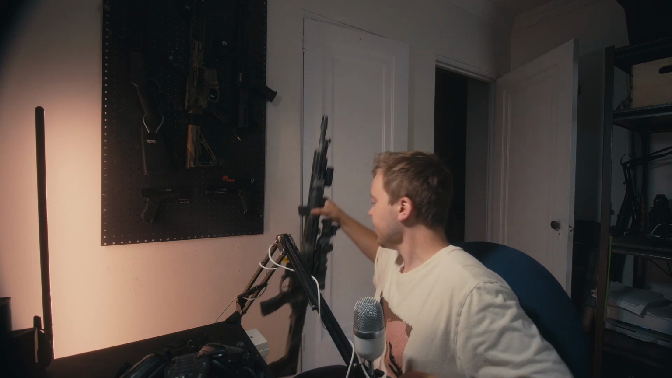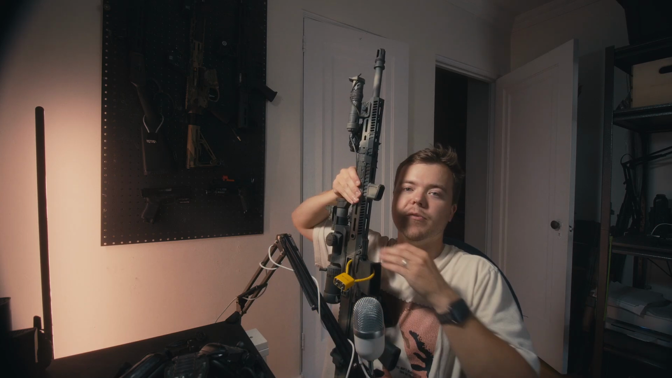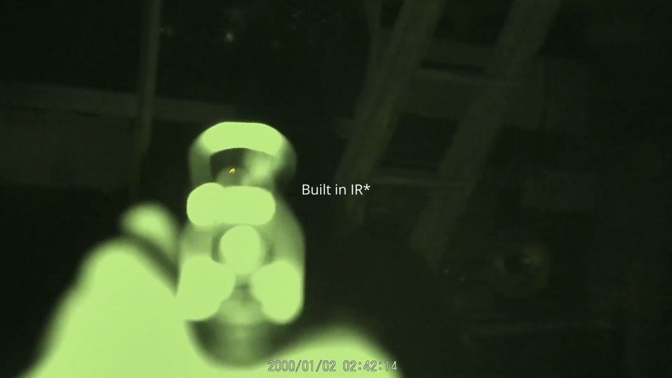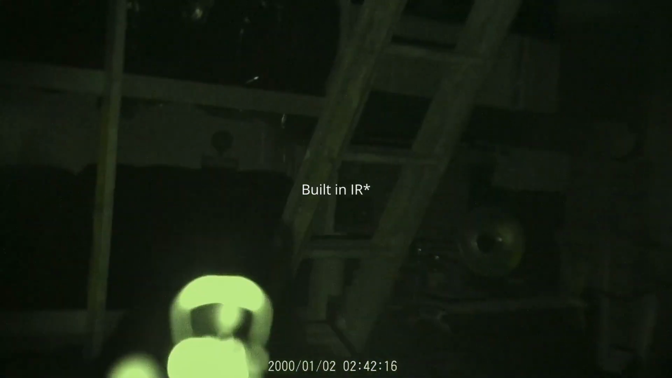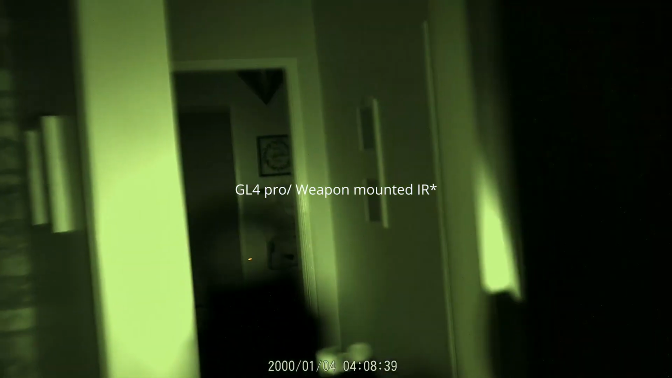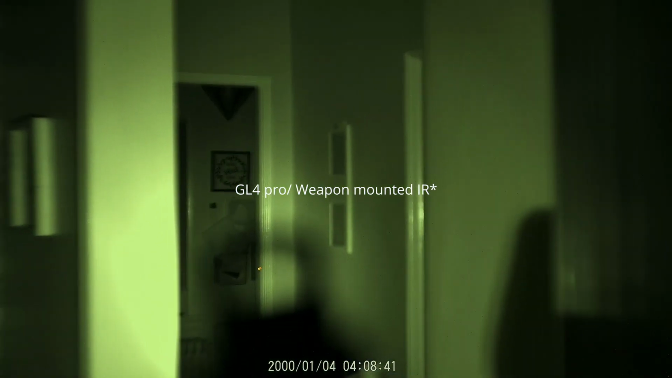And also on my rifle, I've got the GL4 Pro from Defense Distributors. That makes aiming down sights and whatnot so much easier, because with the built-in IR illuminator, you're getting a lot of IR backsplash, like a reflection on your lenses of your optics back at you, so you can't really see your reticles. So that definitely helps with that as well.